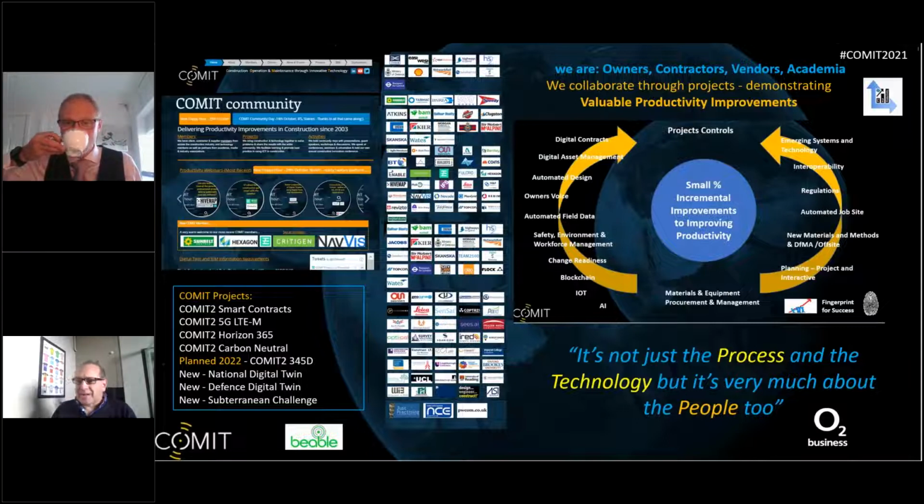So COMIT is a collaboration platform. It's made up of owners, contractors, solution providers, and academics. COMIT has a unique history of developing and running projects and webinars with a focus on increasing productivity for better outcome. It's only by being collaborative with all of these stakeholders we can create value and enablement through process improvement, and by setting up and delivering all important demonstration projects. You'll see on the left-hand side of the screen some of the projects that are currently running, to name but a few. If you want to get involved, drop me a line.